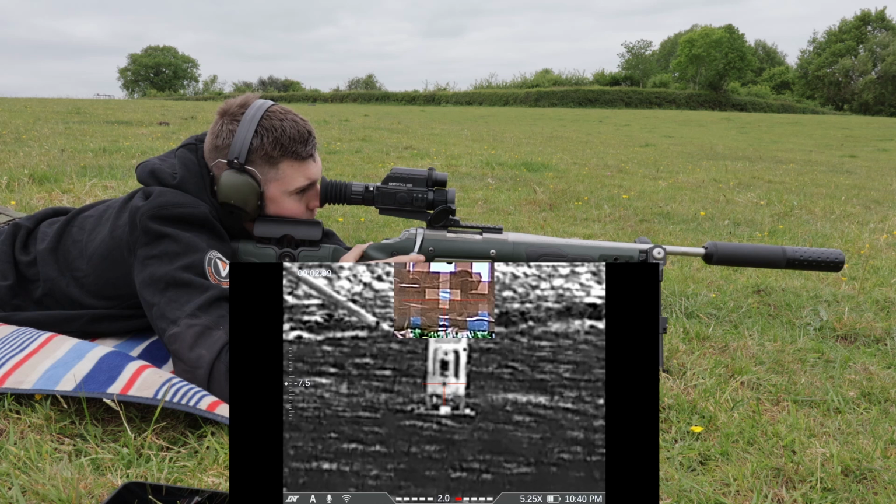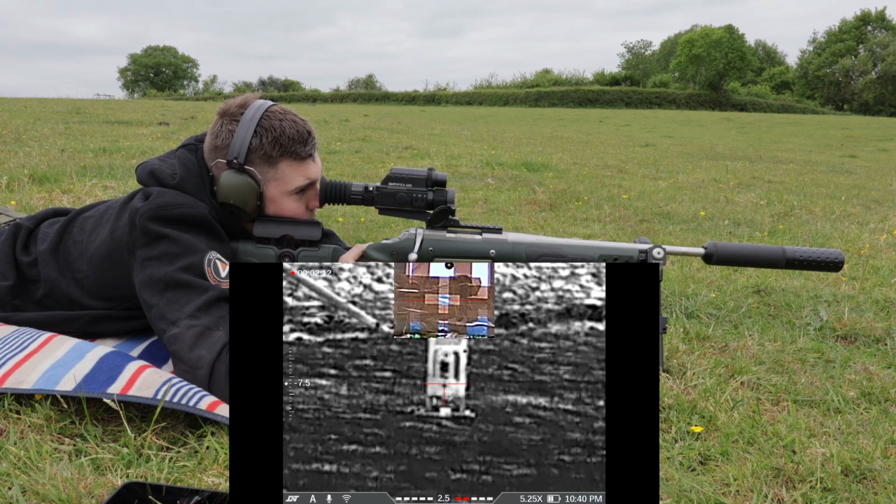Right, so I'm pretty confident and steady on that bottom middle bit, so I'm going to squeeze that shot off now. Just going to take one breath and then go for it.